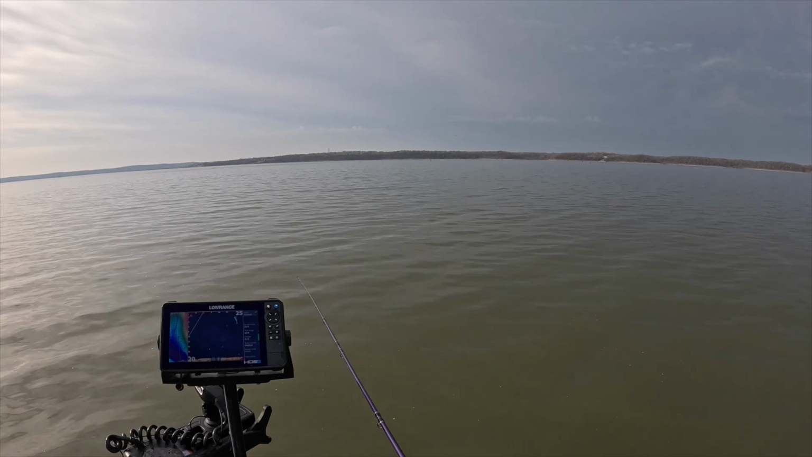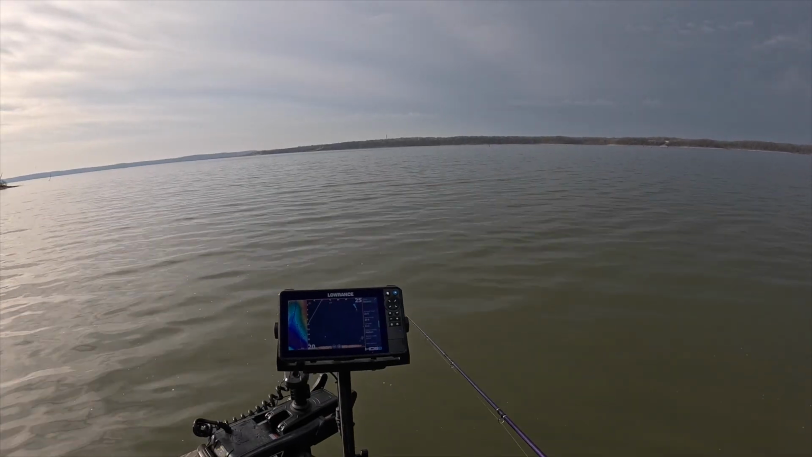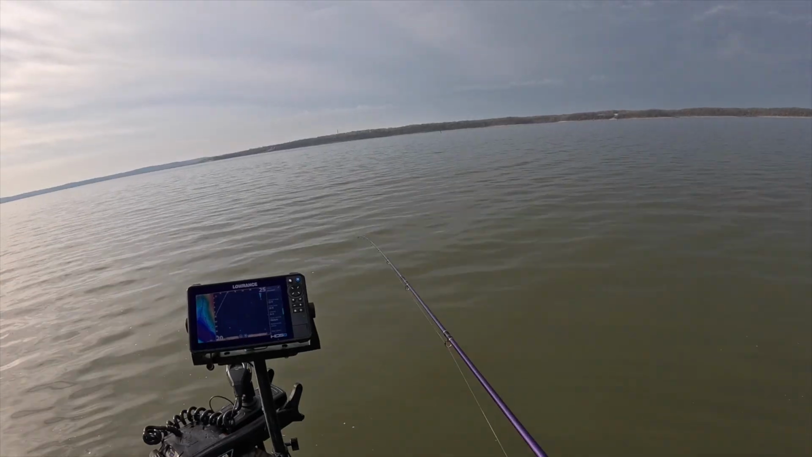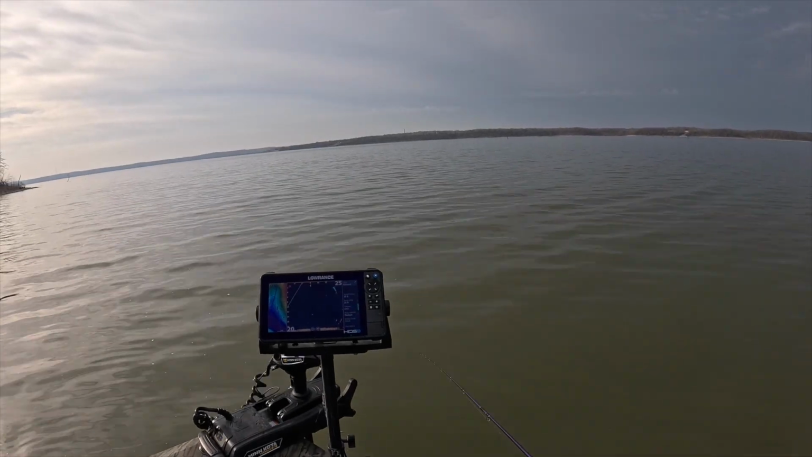So right now I'm just kind of coasting through. I'm seeing tons of fish just scattered, moving. There we go. There's our brush pile. And so I've just kind of got my bait hovering where I'm seeing fish, just trying to keep it in that strike zone as I'm kind of settled into this brush pile.